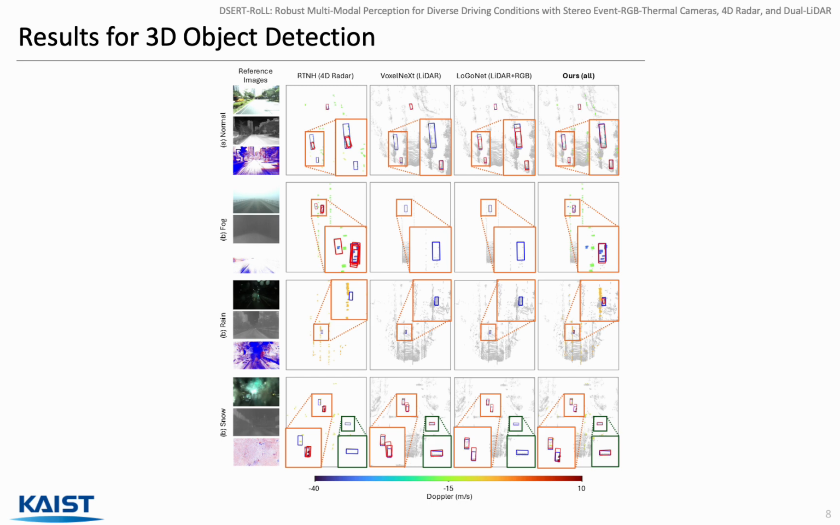Finally, here are qualitative results against representative baselines: RTNH using 4D radar, VoxelNeXt using LiDAR, and LoGoNet, which uses LiDAR and RGB, across normal, fog, rain, and snow conditions. Baseline methods often miss objects or produce inaccurate bounding boxes under adverse weather. In contrast, our model produces consistent and accurate 3D perception even when individual sensors degrade.